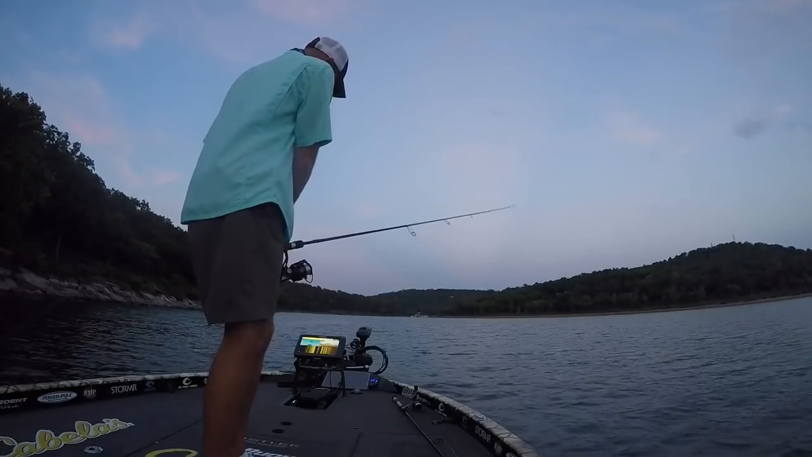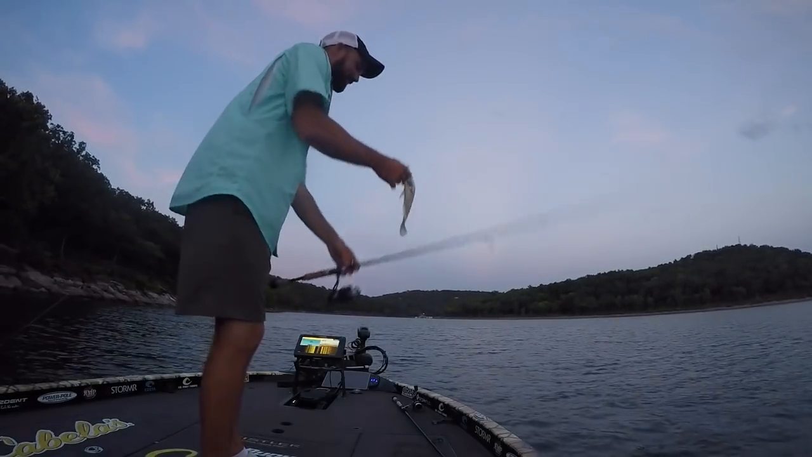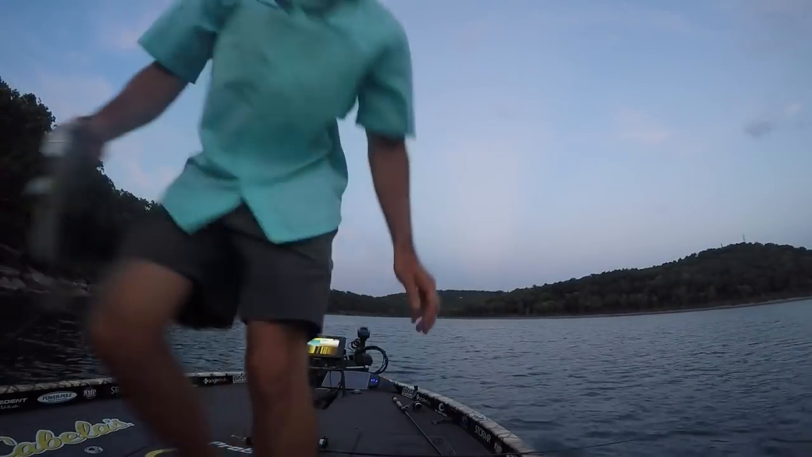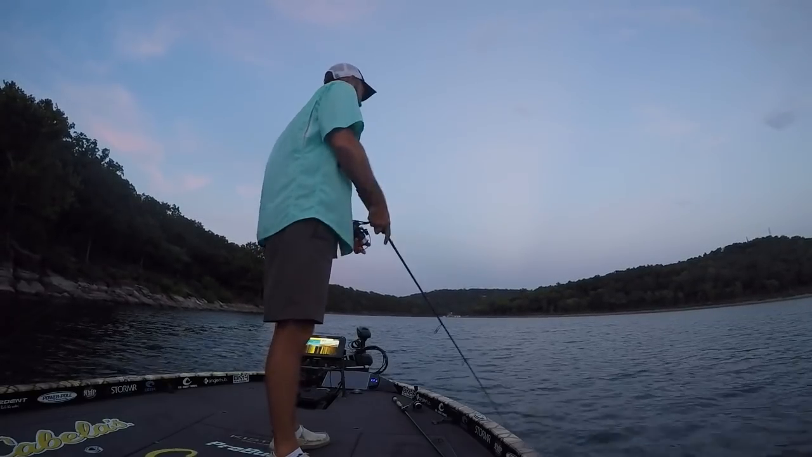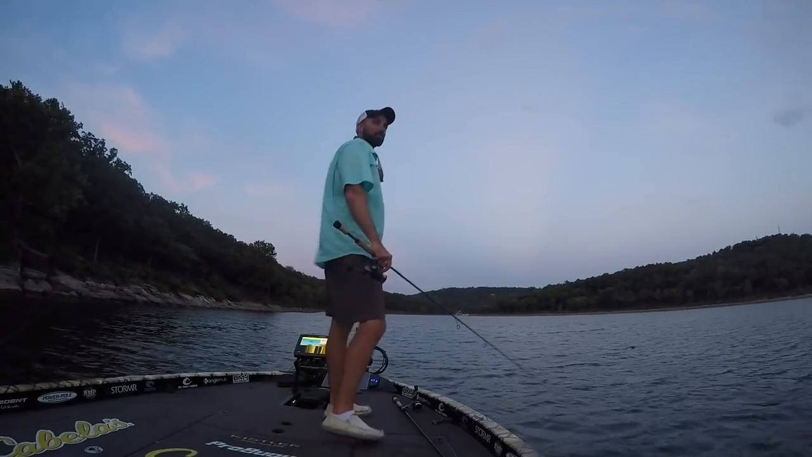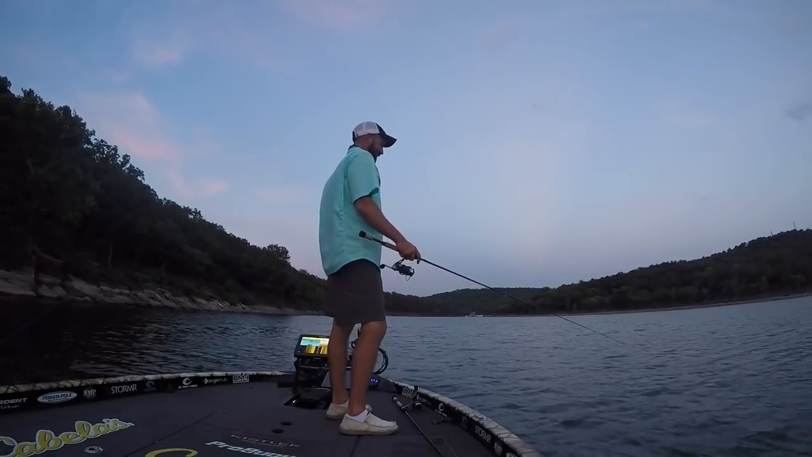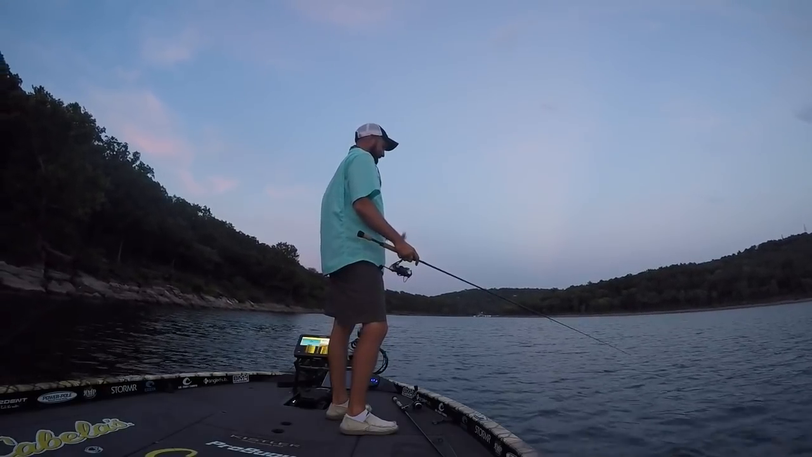Oh man. An evening bite finally turned on. There it is. Another keeper. Turtlehead. Feel a little pep in my step after this slaughter fest. And all of a sudden, I don't know where it came from. Feel like I've been retying for 3 hours.